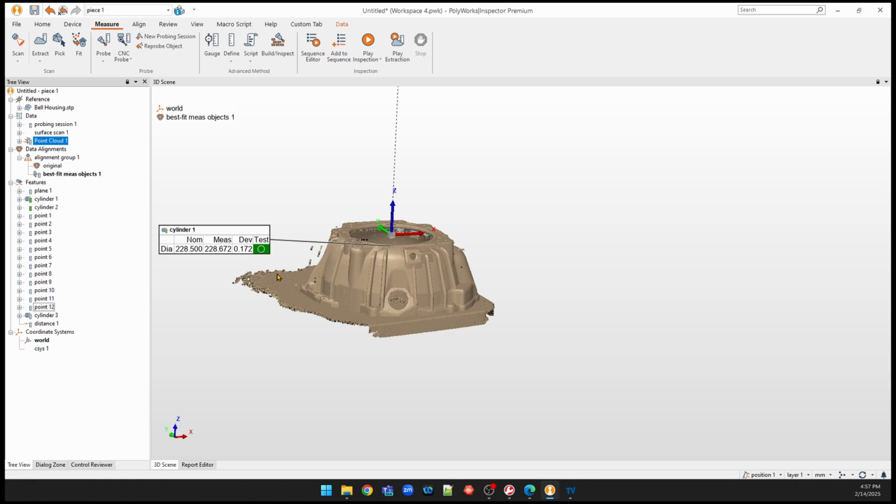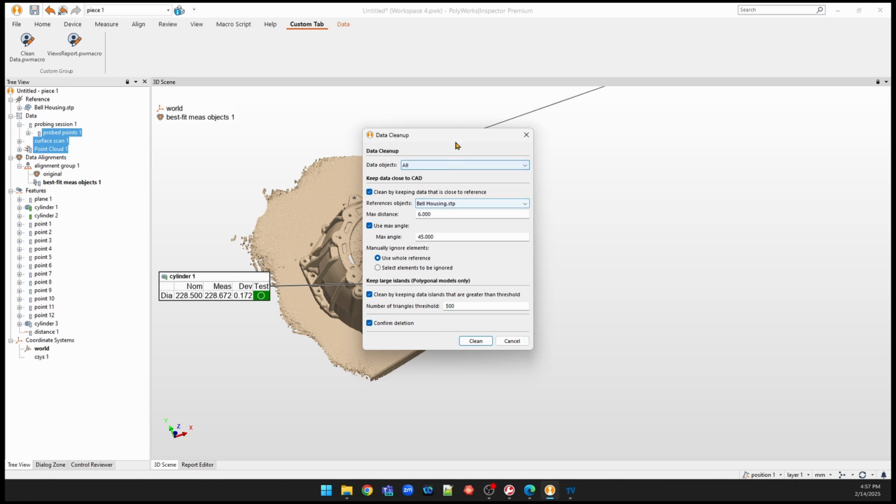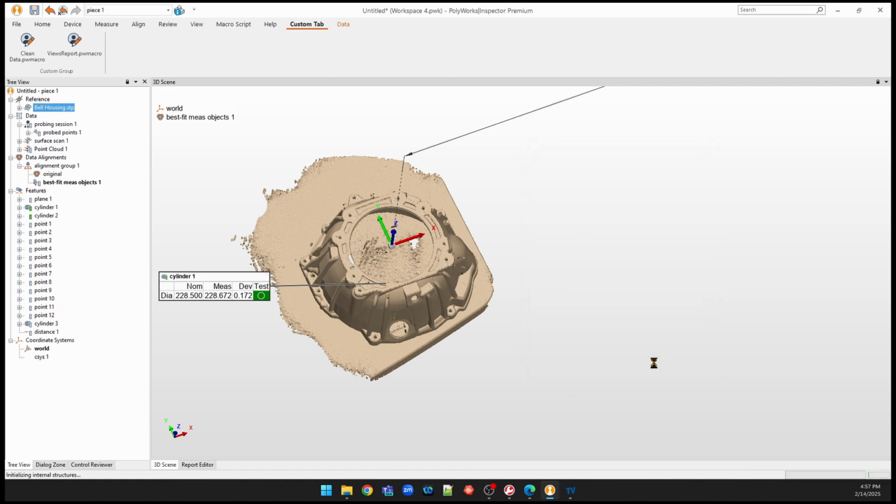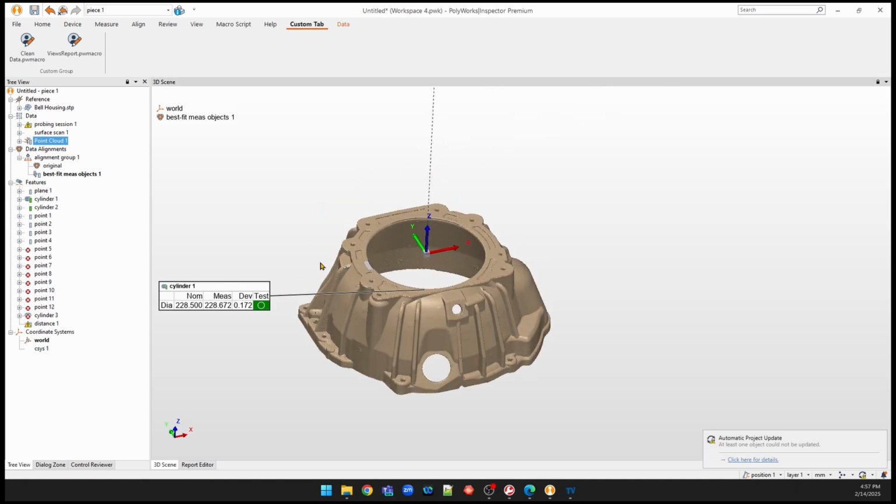There's a couple different ways we can get rid of that. We can either select it independently and delete that out, or there's a couple macros that we can use to our advantage, like this one from PolyWorks, Clean Data. It's basically going to ask me what data I want to get rid of, and I want to select everything that's not next to my CAD surface. I'll hit Clean, it'll select everything outside of it. If I'm okay with that, I hit the next step. Now I'm left with just scan data on top of my part.